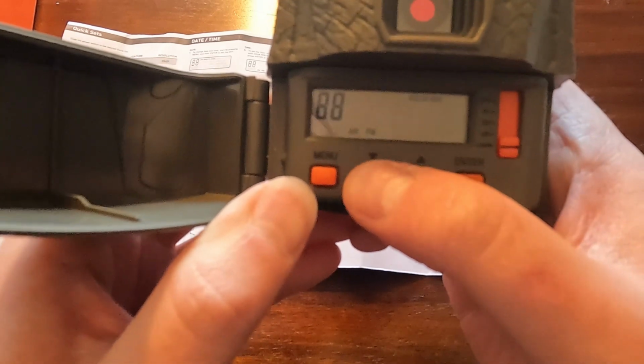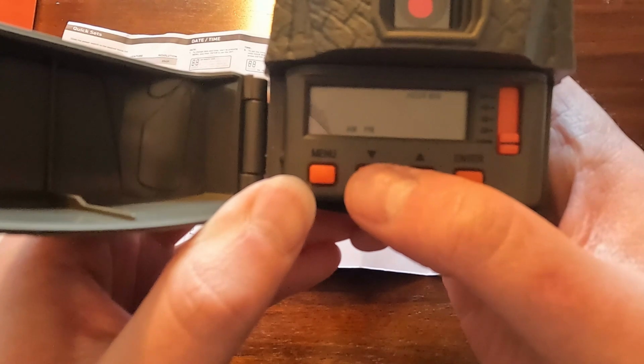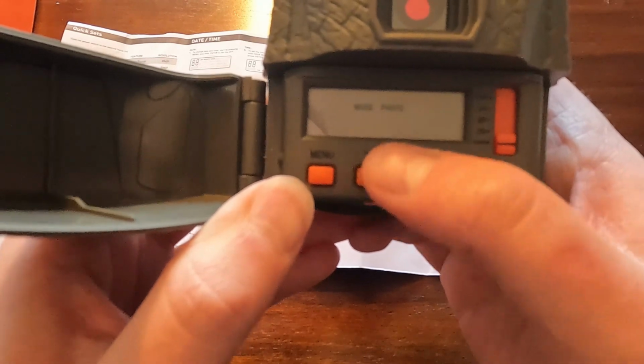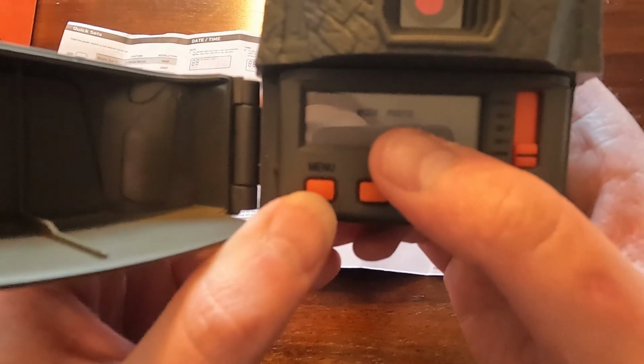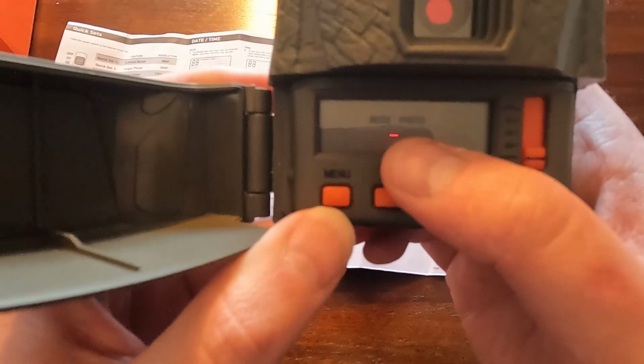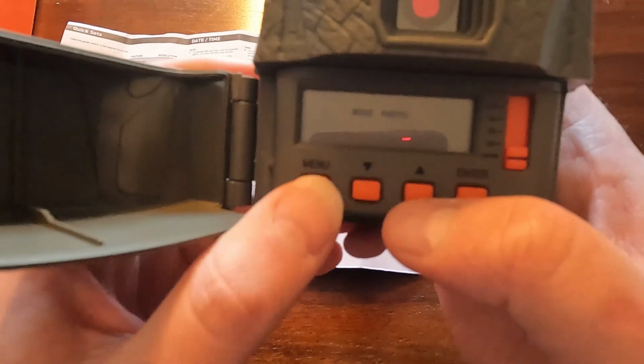I've already set all this. You get in the hours or minutes. Again, I've already set that up. And then mode as photo or video. Now in this case, I want it to stay as photo. It is really hard to see there in the footage, but right now the mode is photo.